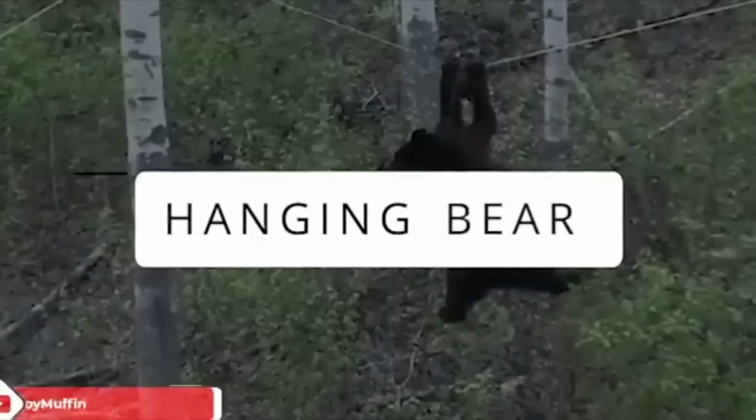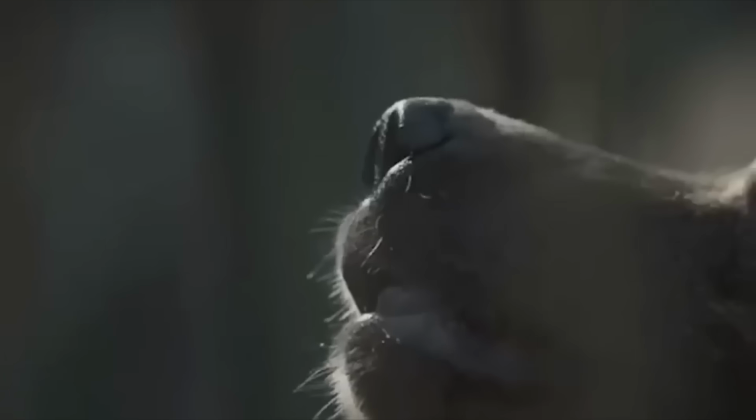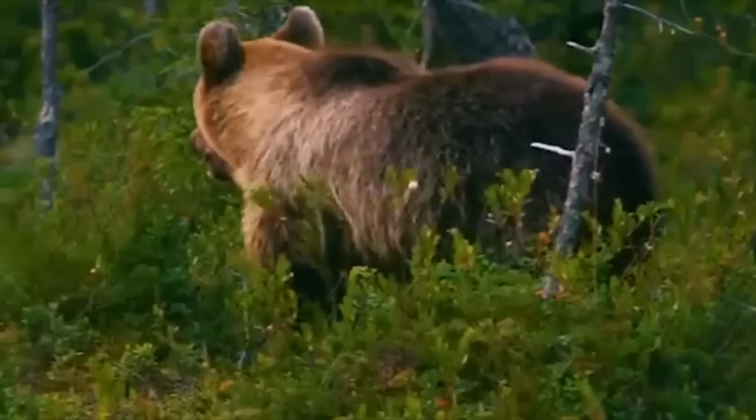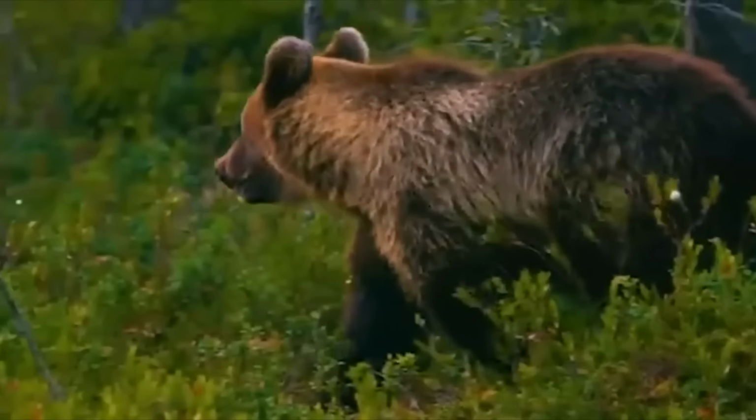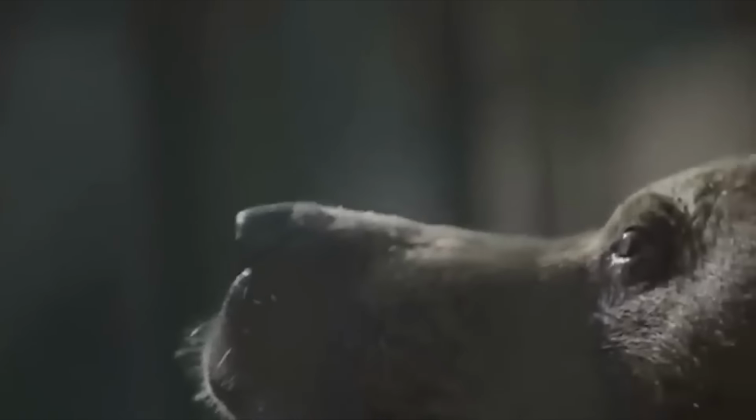For being massive, powerful, scary predators sitting on the top rung of the food chain, bears are surprisingly agile, as you'll see in this next video. After spotting the carcass of a huge bird hanging from a rope, the bear decides to scale the side of this tree. Being an excellent climber, he climbed right up the tree with no problem.